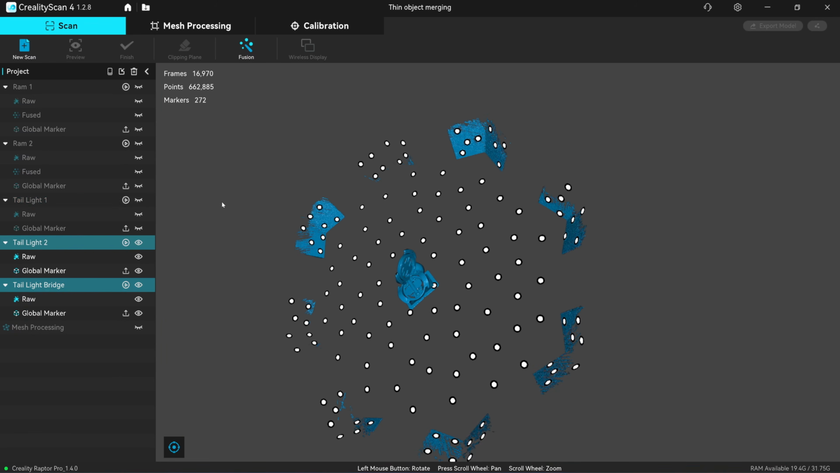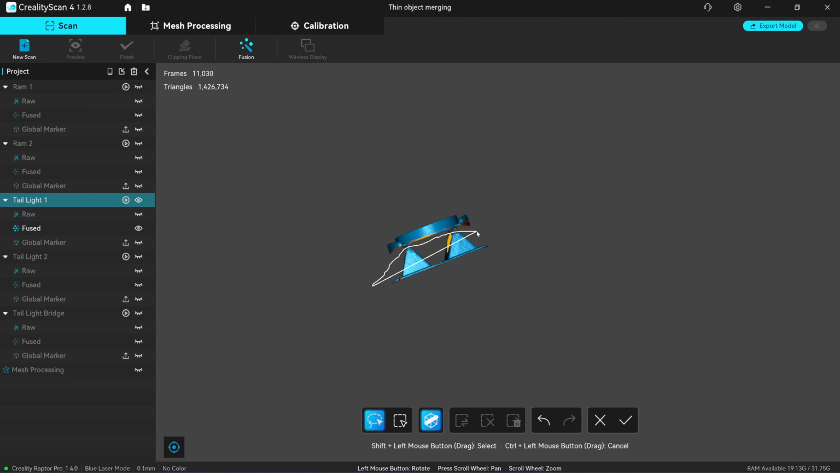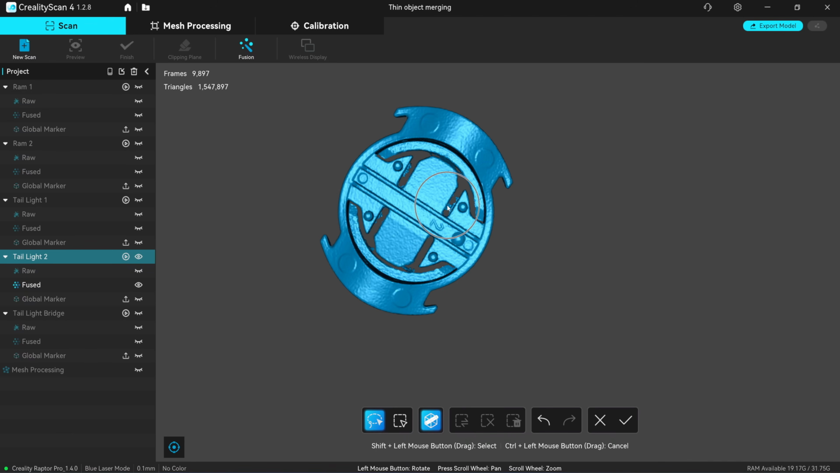Okay, I'm going to fuse these 3 scans in a batch, default value 0.1, noise removal 50%. The first scan was using automatic exposure. This is the second scan. There is some noise here. So what you have to do is fuse it again.